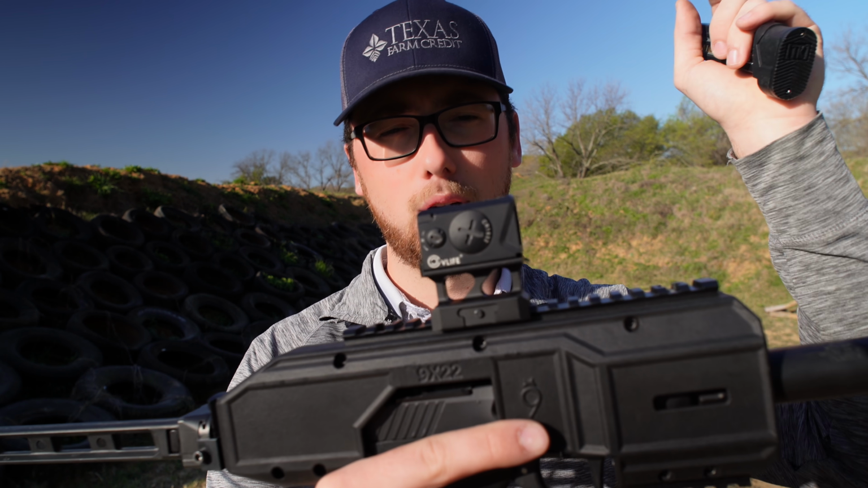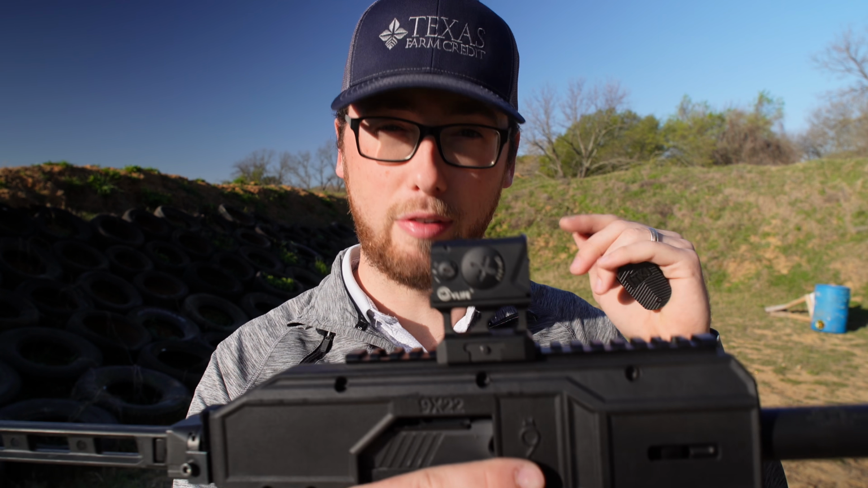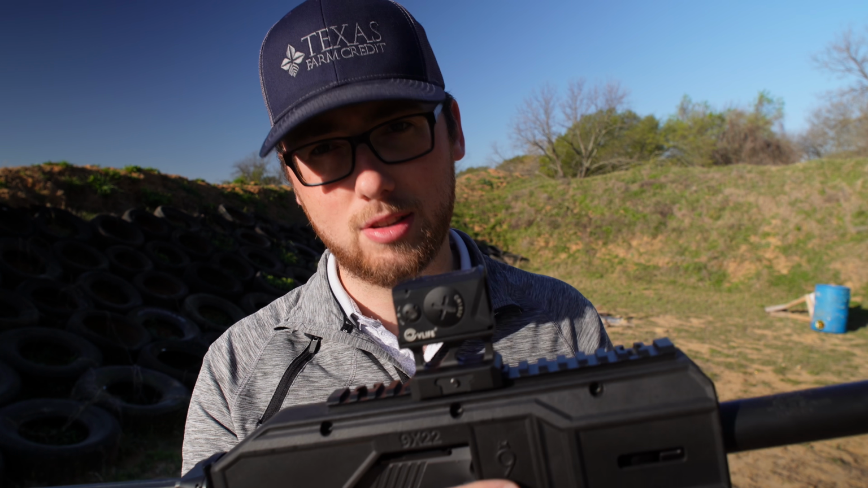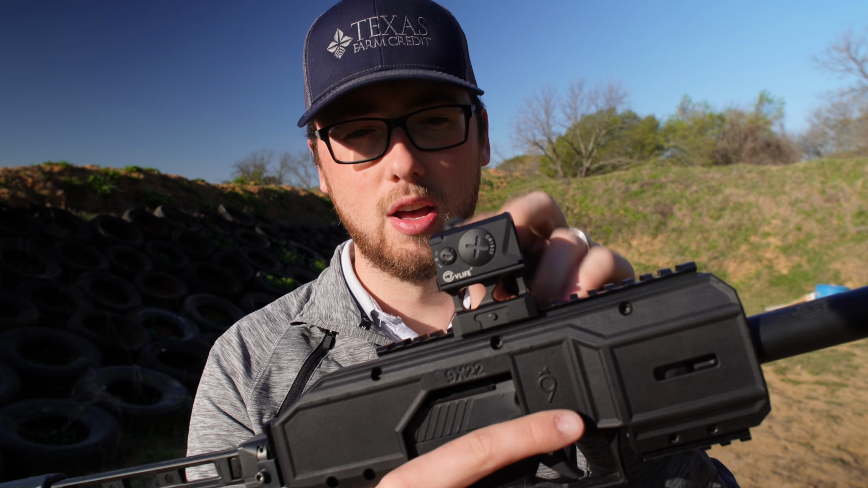All right, before I throw my thermal back on here, I put on my little Aimpoint ACRO clone. This is a CV Life red dot. I actually have a whole video talking about how this red dot itself will help your Taurus TX22 run with an FRT and a suppressor, just because of how heavy it is, so make sure to check out that video.